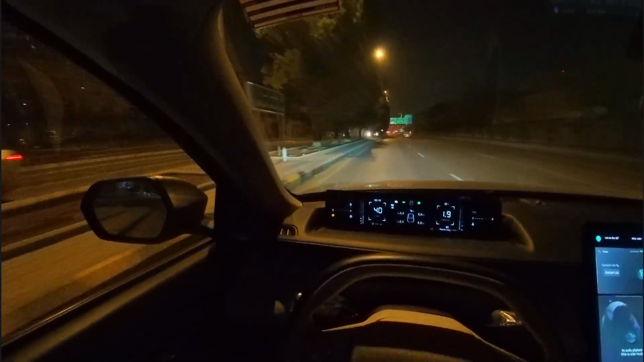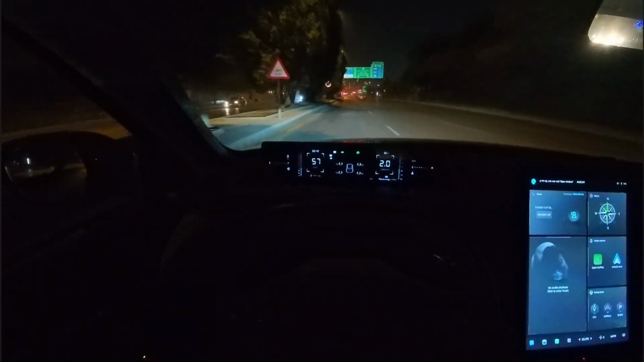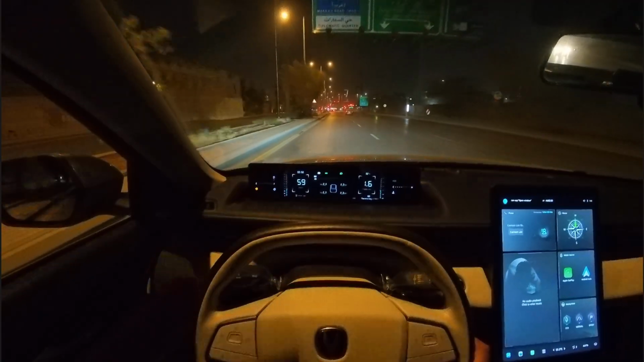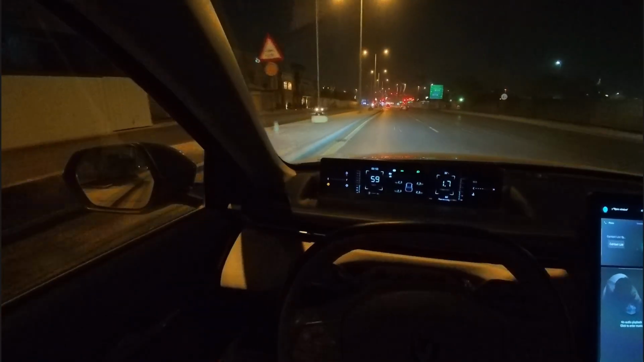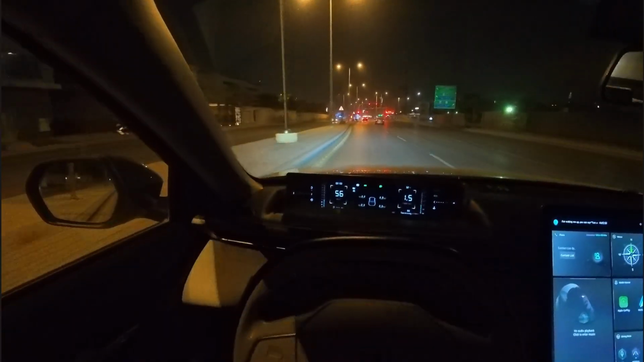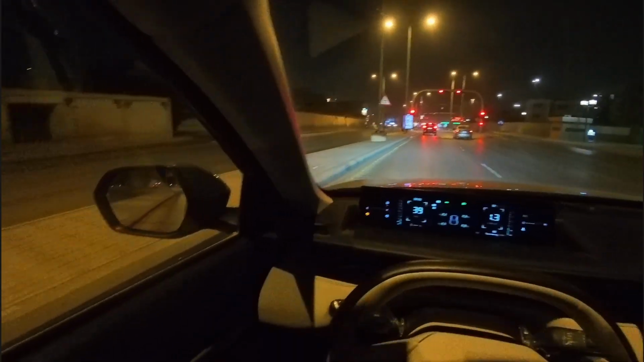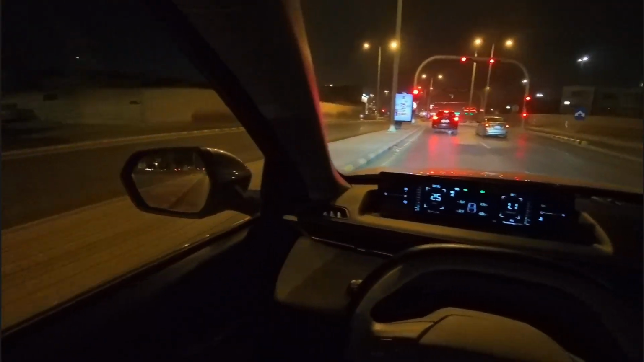Here's an advertisement for Herfy. You see, I'm their brand ambassador. No, I'm not. Don't worry. There's some advertisement going on at the Kingdom Tower, but it's quite far in the distance. You wouldn't be able to see it here with the camera. Even with the naked eye, it's quite hazy, but these are the scenes.